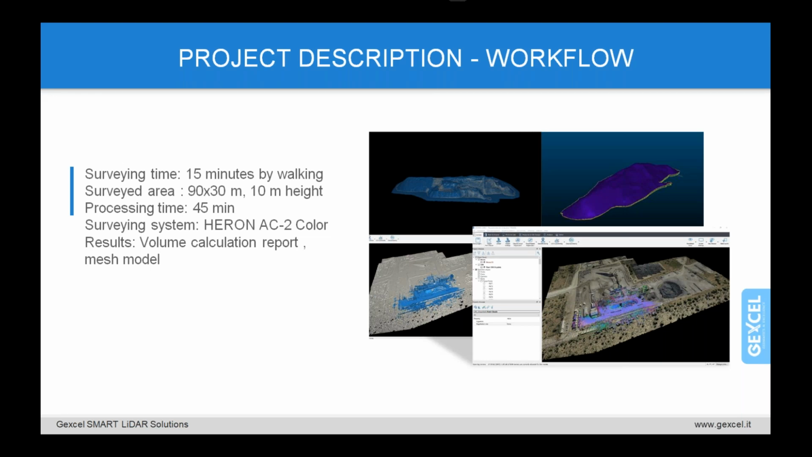And we then moved to the office inside the mine area, and we ran the data processing. In 35 minutes, we got the merged clouds, HERON and UAV together. Then we created the mesh, and then we calculated the volume. The advantages of HERON in this application are the continuous scanning and the easy integration with the existing survey for a complete site coverage.